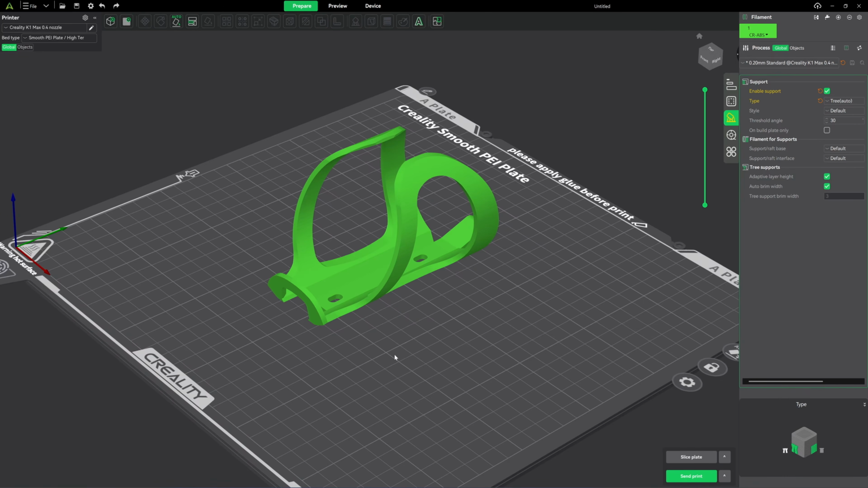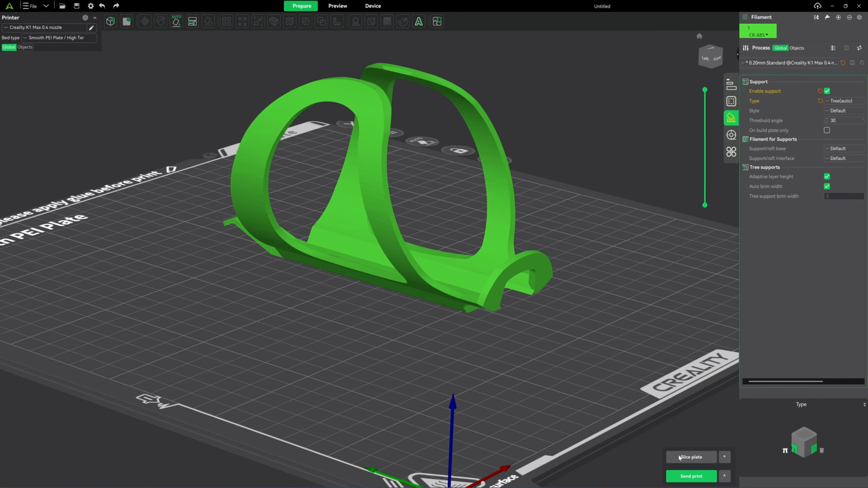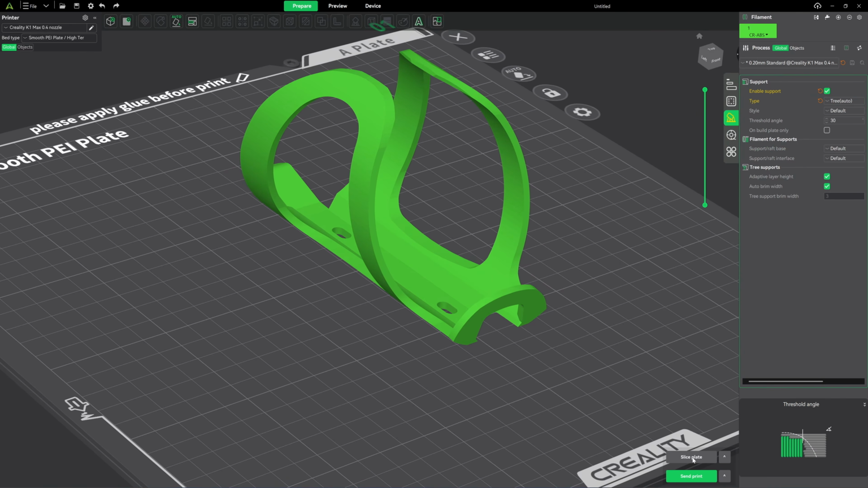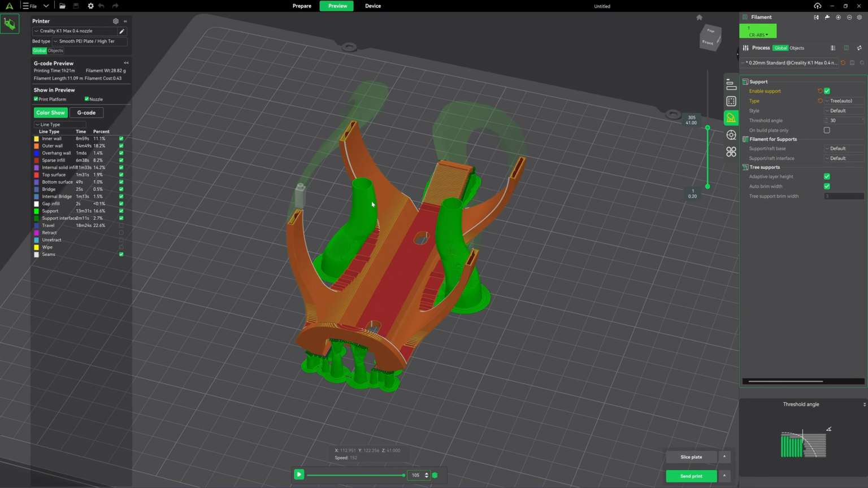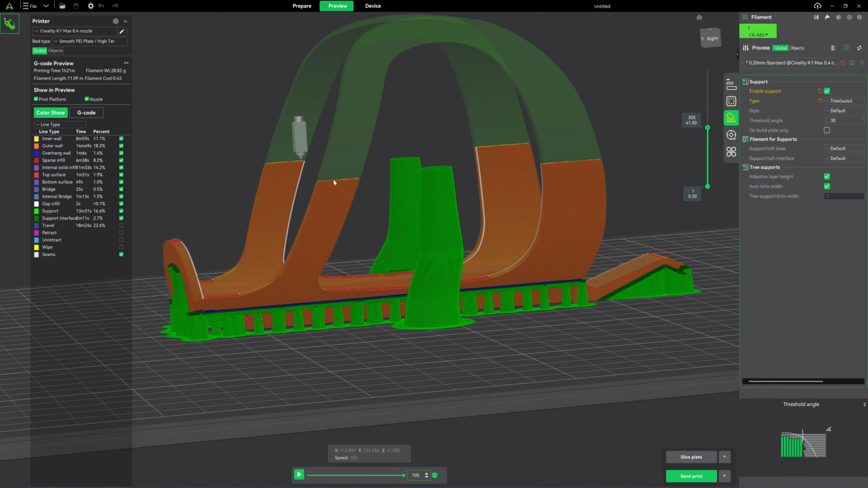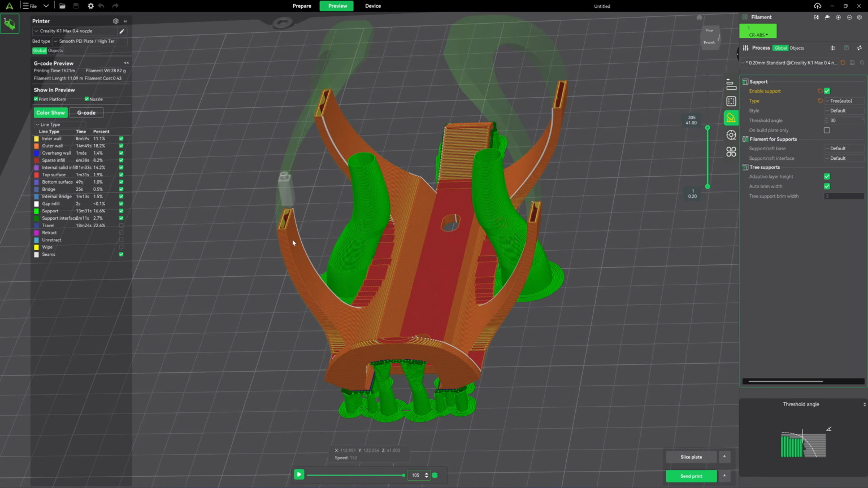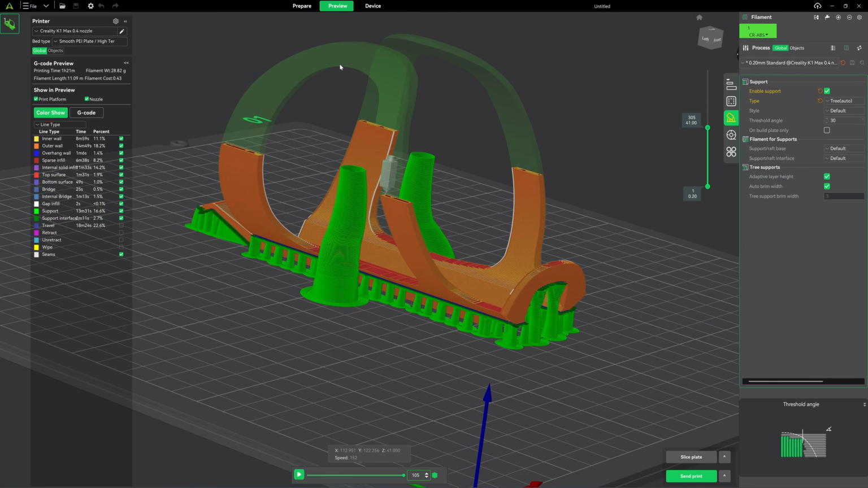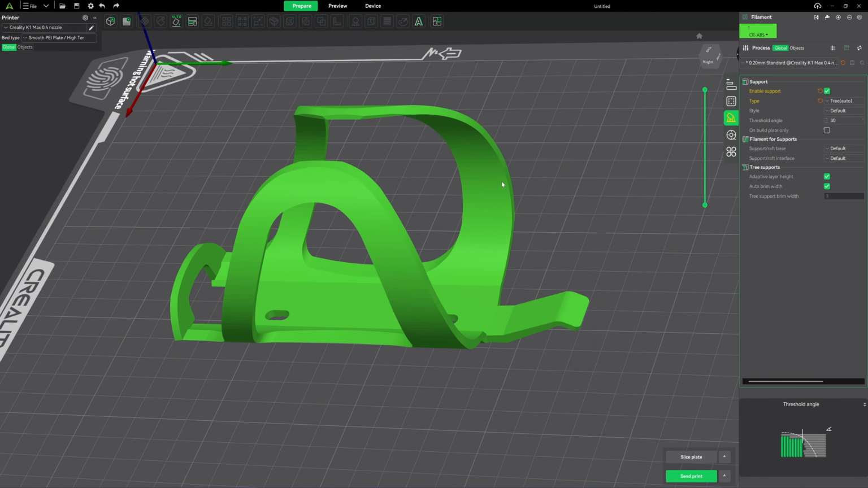Okay, if I put the bottle cage in this orientation and I try to slice it, I use 3 supports, and what I get is this. Not much of the support, but I think there will be an issue with the cage here. It might break, I think, if I print in this orientation. So I'll try to print in another orientation.